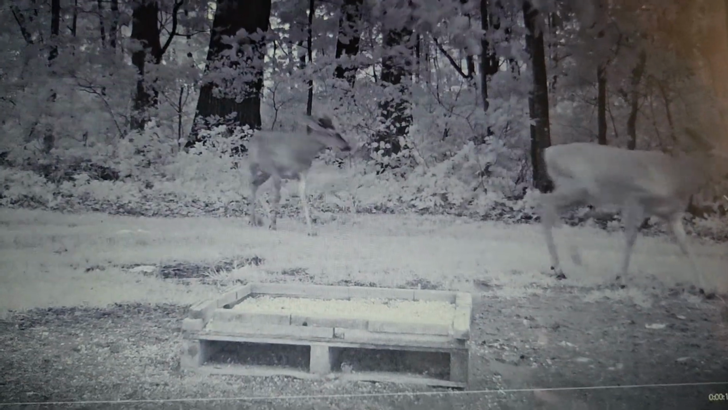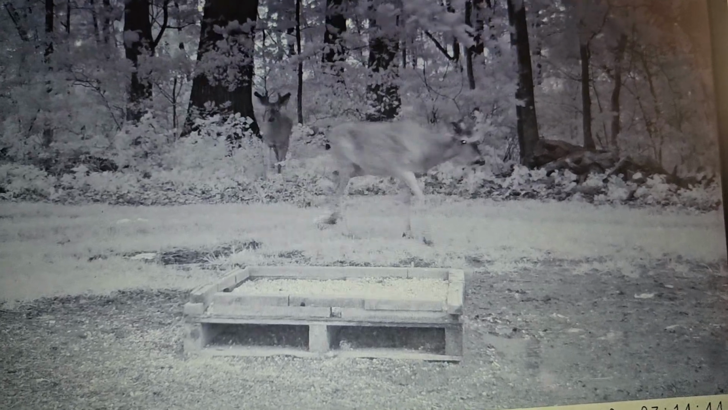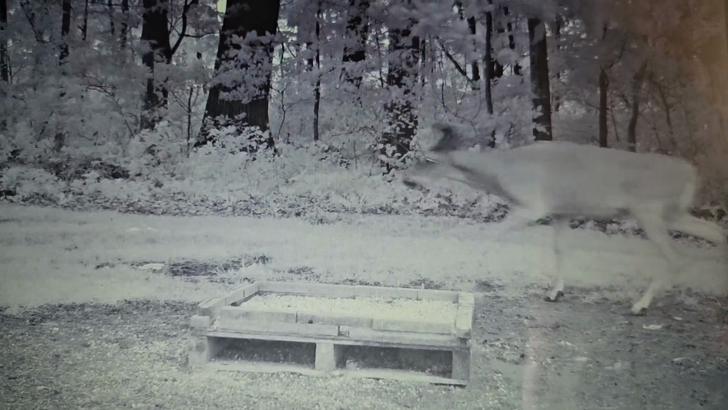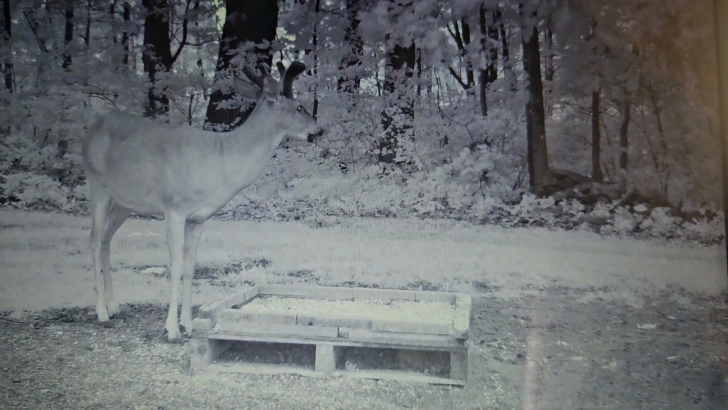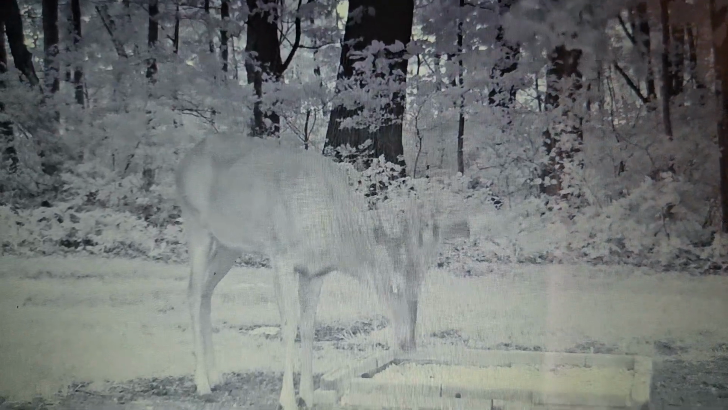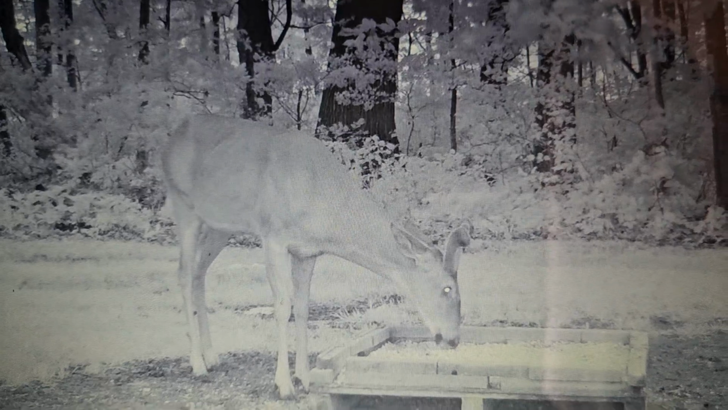Here they come. That's the big one. Here he comes in the back. Look at that big boy. That's the big buck. That's a 5.5-year-old deer. Got great mass. Hopefully he'll turn out really good this year.